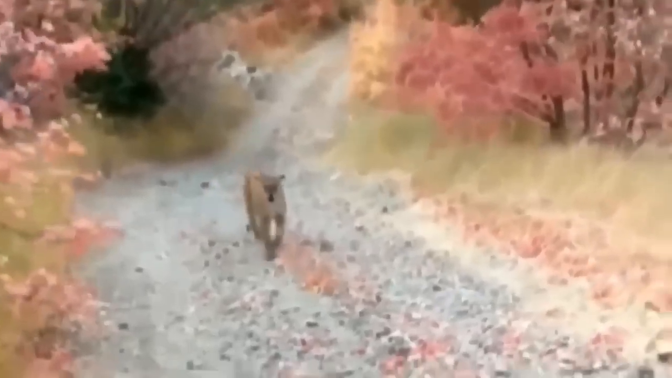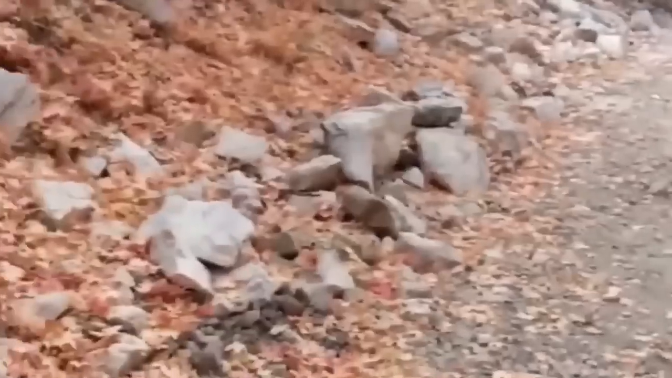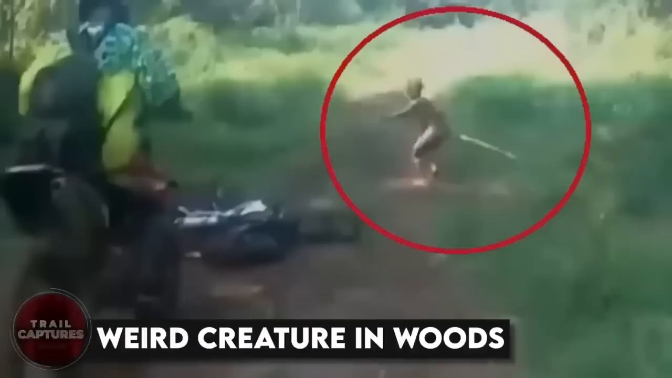Yeah, you heard me right. This guy is staring down a big, wild apex predator. But you know what's even crazier? He manages to narrowly escape like a boss. This dude had a seriously close call. But he lives to tell the tale, and we're all glad he made it out in one piece.